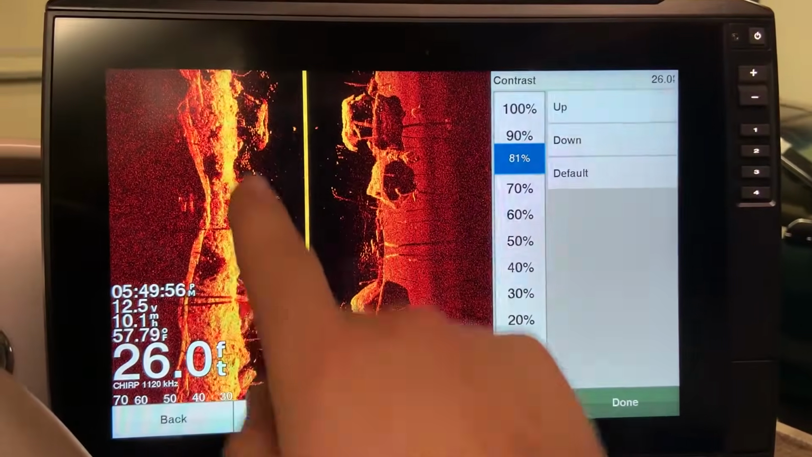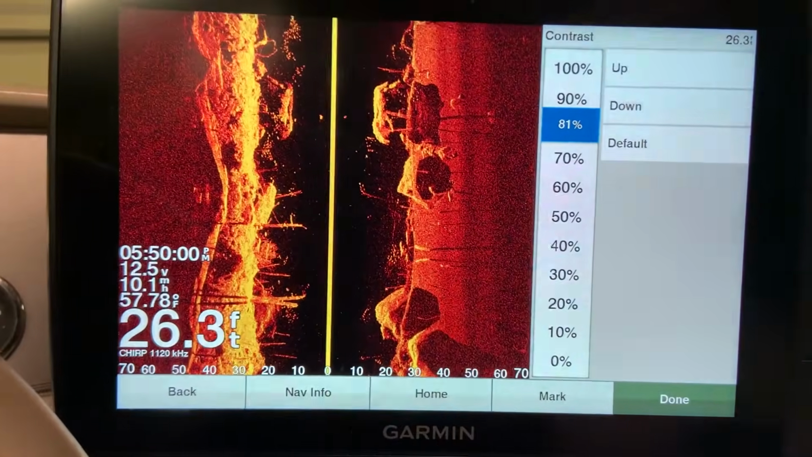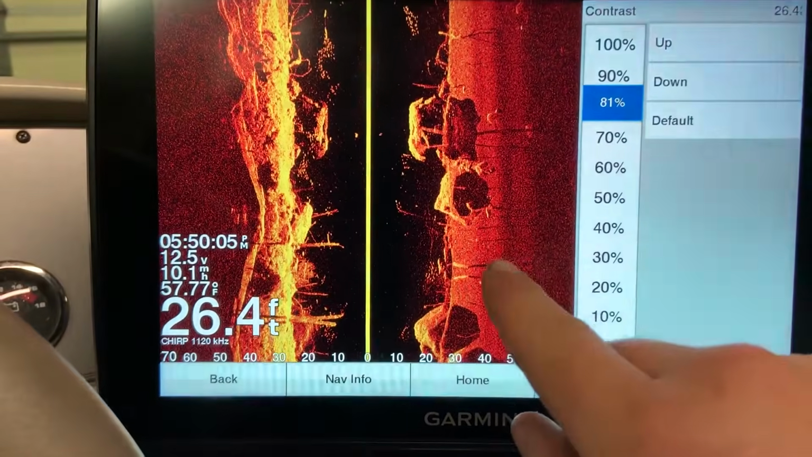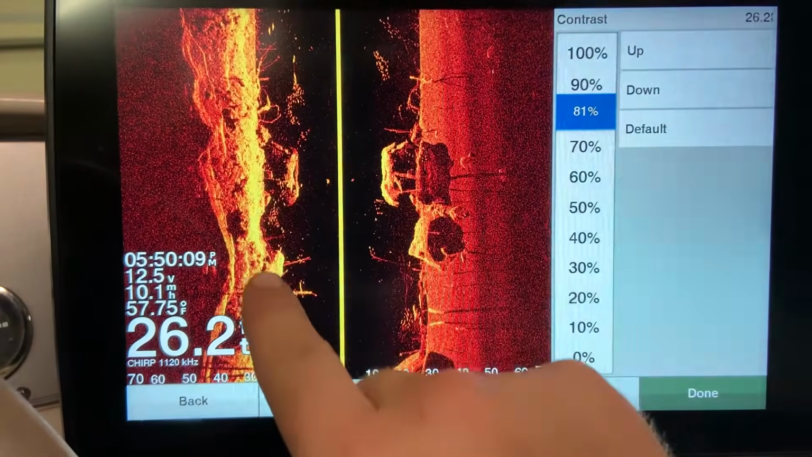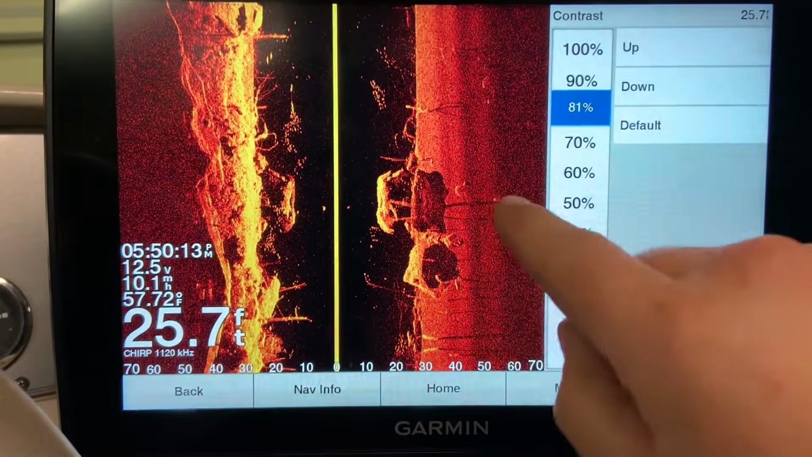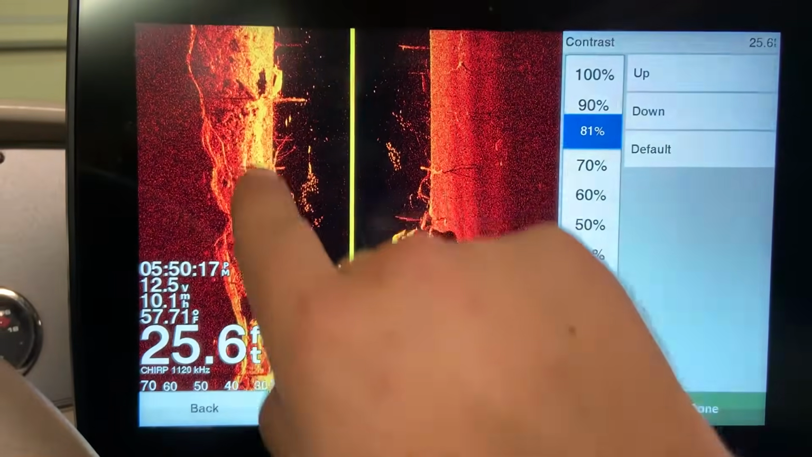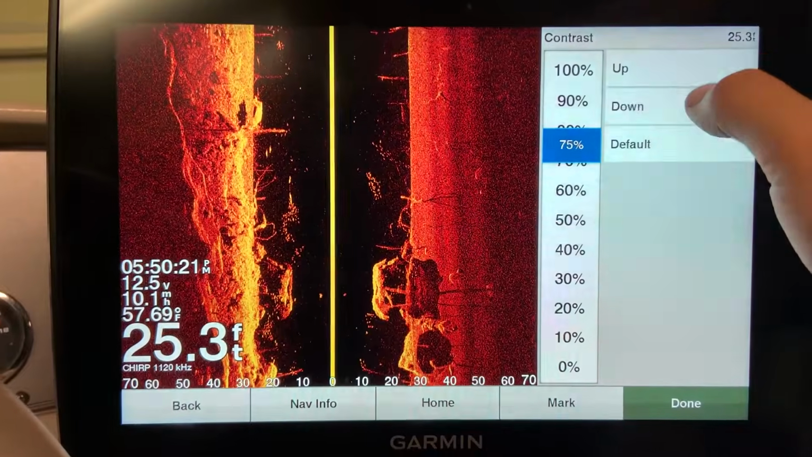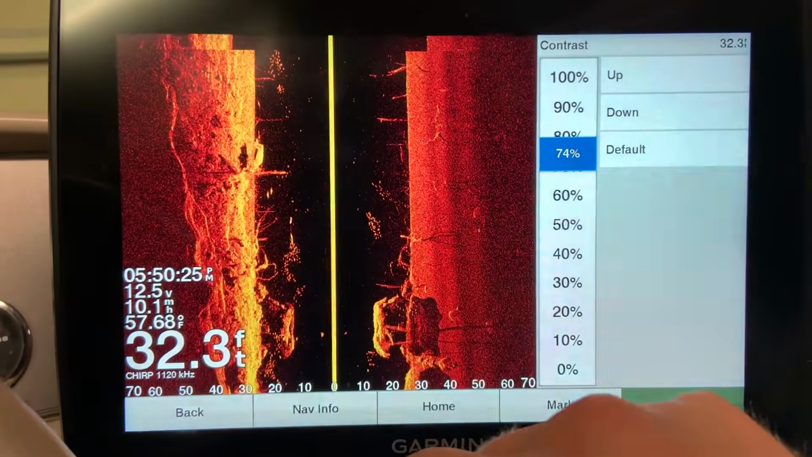On side imaging, harder bottoms will return brighter, or harder objects will return brighter, whereas softer objects, bottoms, etc. will return darker. So as you can see in here, this is a very hard bottom, whereas this over here is a little bit softer. At 81% right now, we are starting to lose a little bit of detail in this hard bottom. I can bring this down and pick up some of the detail that was previously washed out.